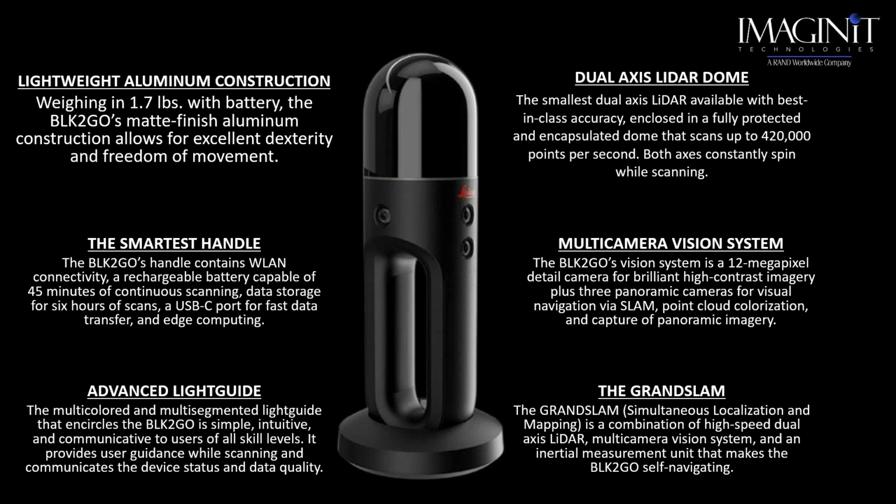One of the really nice features that this unit has that is a little bit different than the BLK360 is that this actually does have a USB-C port for fast data transfer. That is something they listened to a bunch of different users say, hey, man, we'd really like to be able to use a cable instead of doing this wirelessly. So that is a big step forward.